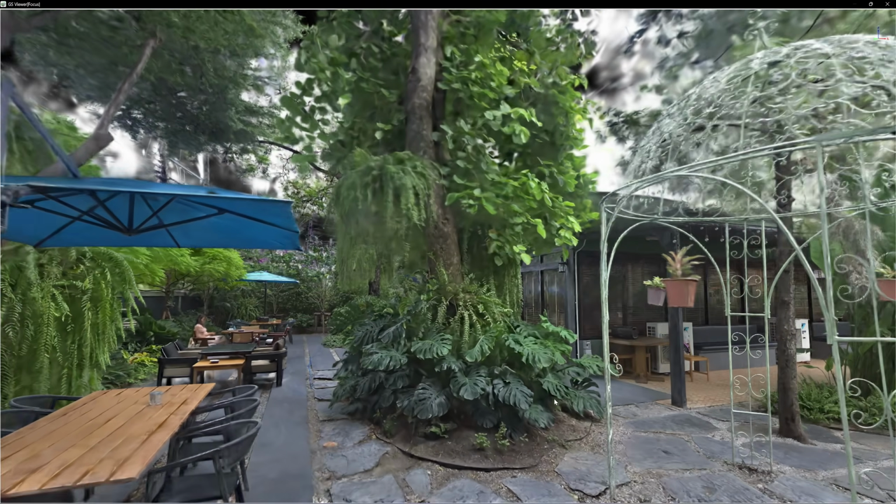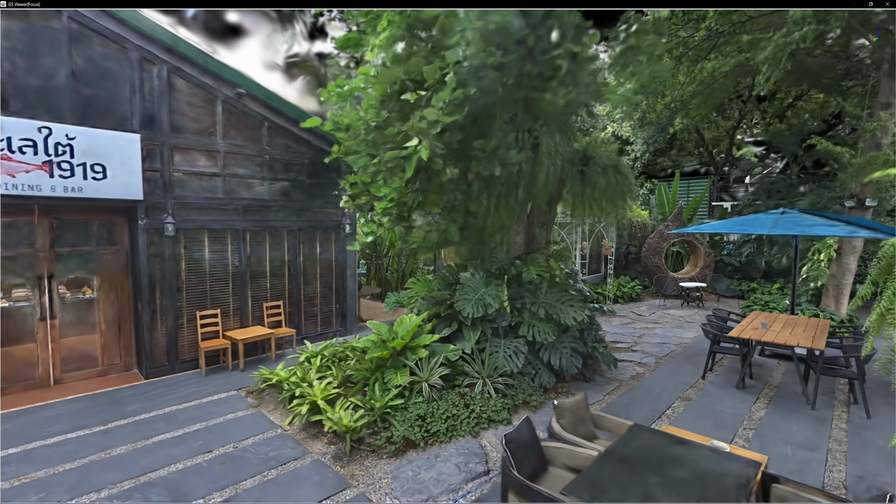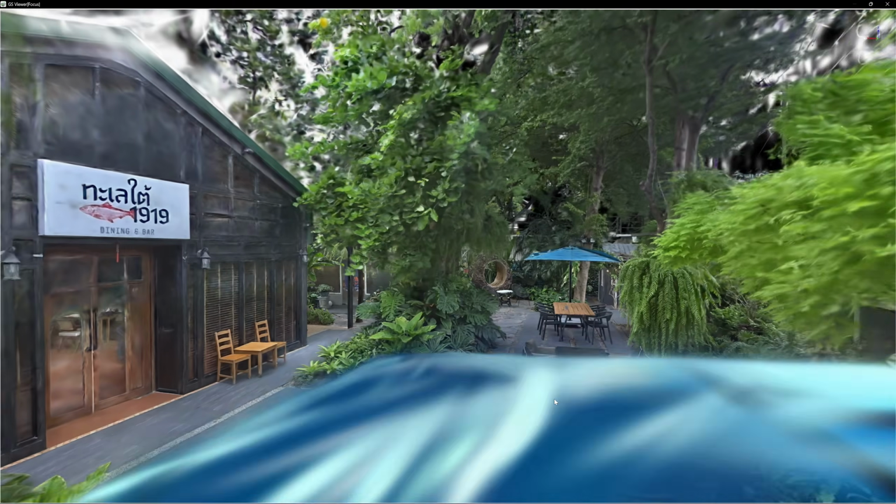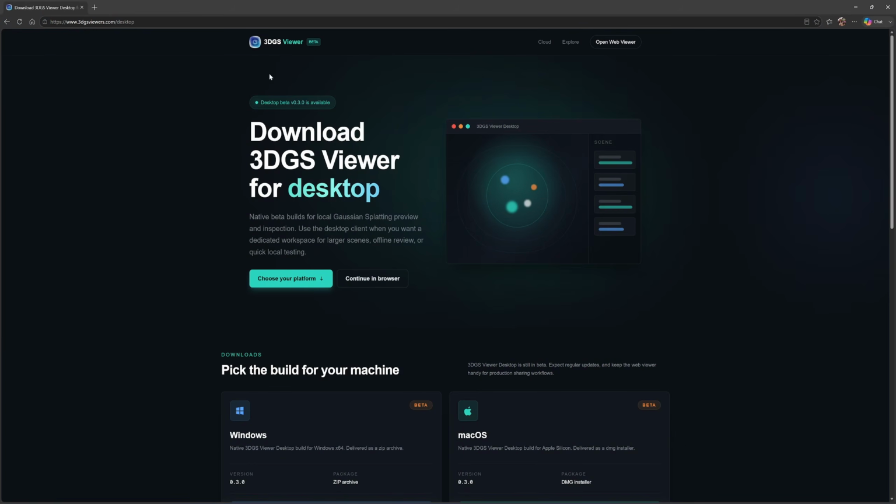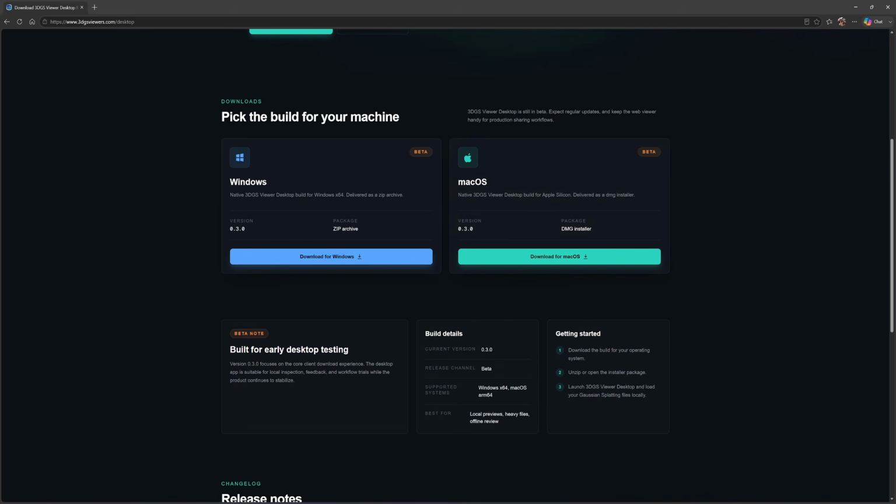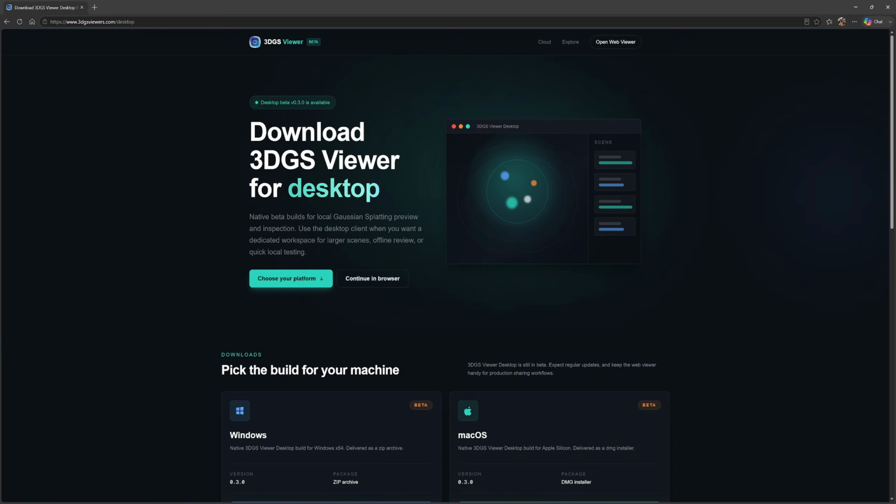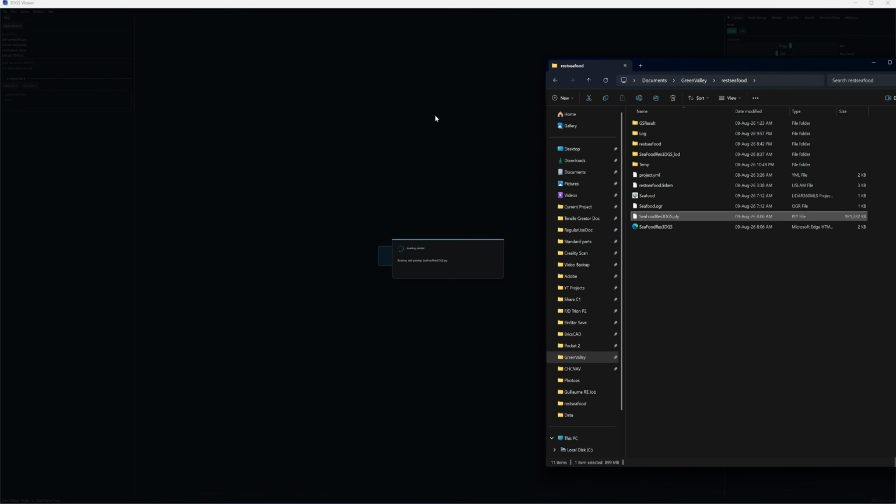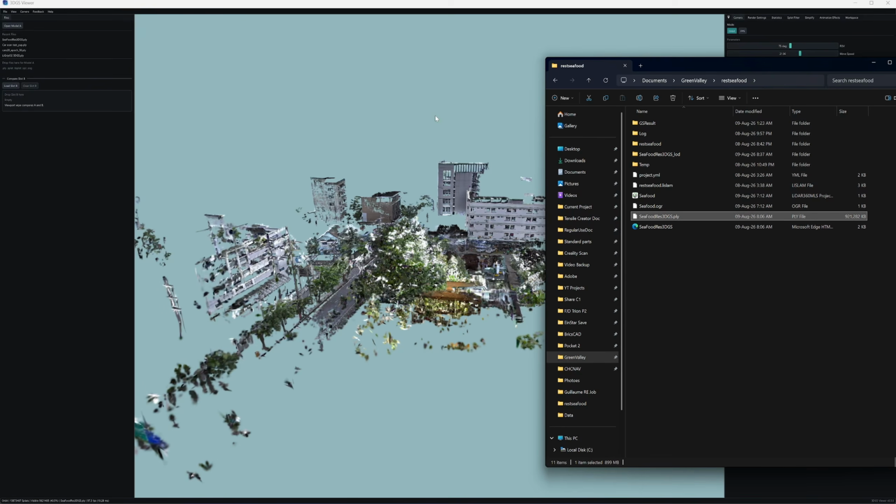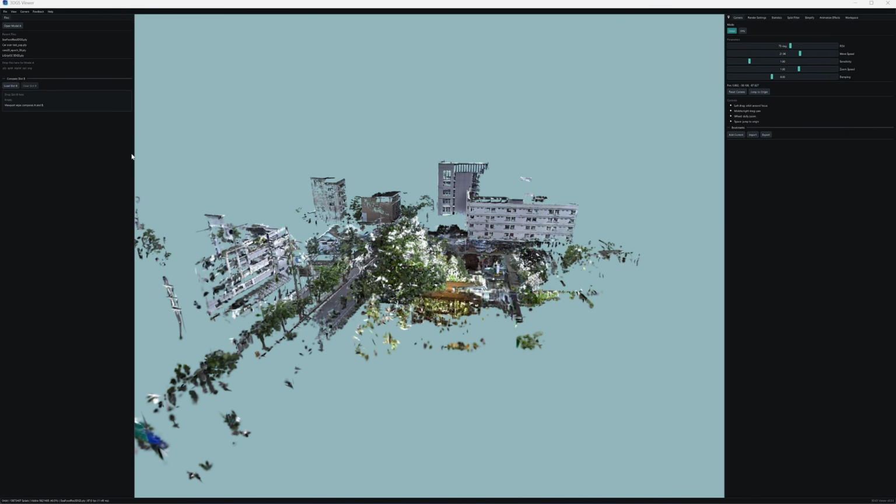So I need to find a way for my clients to view the 3D.js offline without requiring a large software installation. Then I found a free 3D.js viewer that requires no installation, and the software is only 40 MB. It's called 3D.js viewer, and I'll include the download link in the description. To use it, simply drag and drop the PLY file that was converted from LiDAR360 MLS.